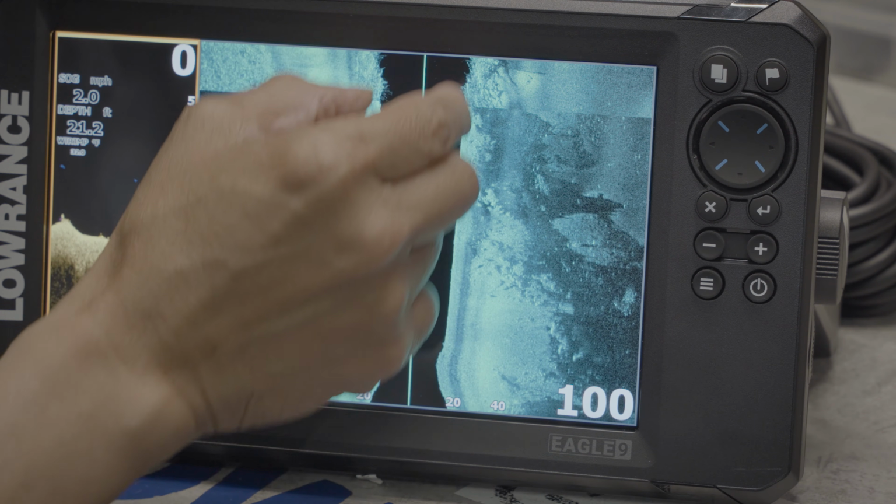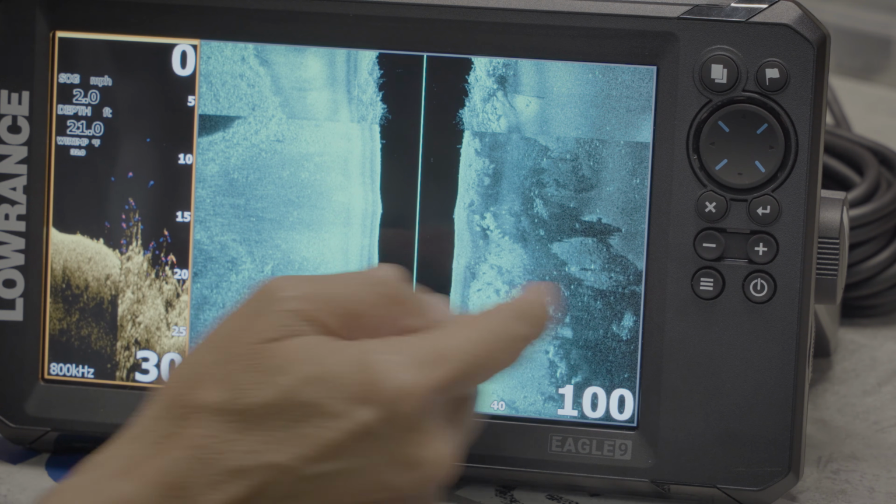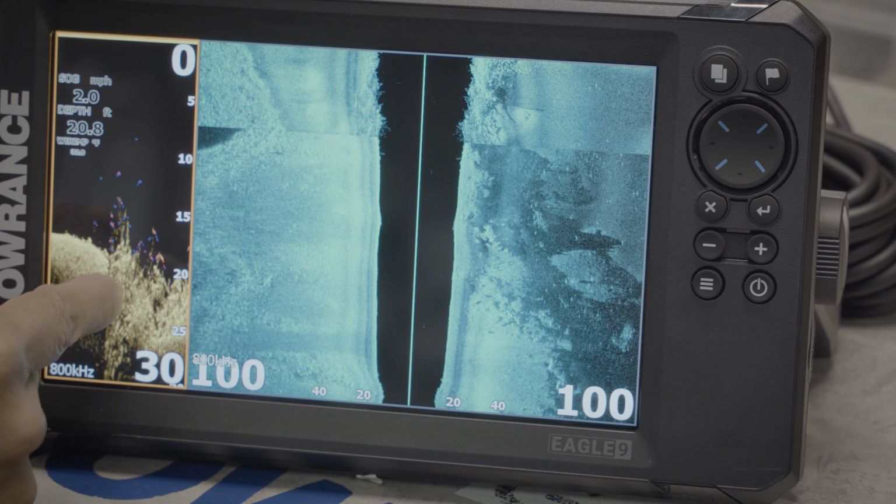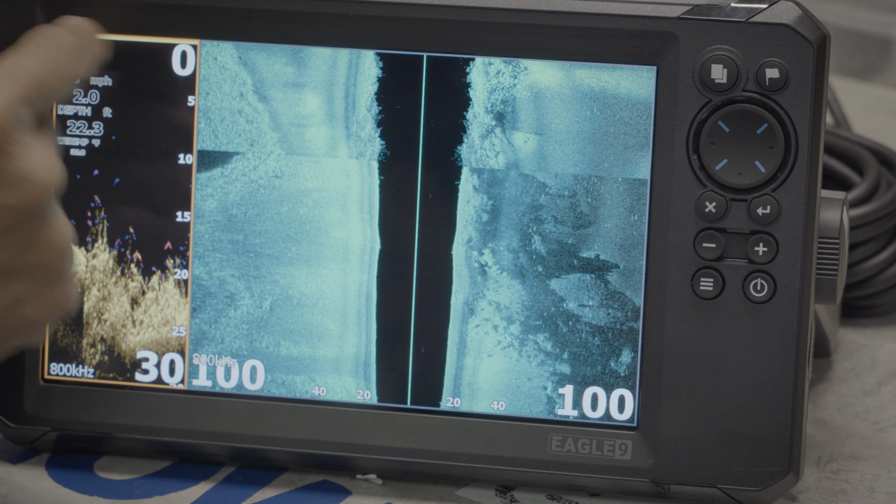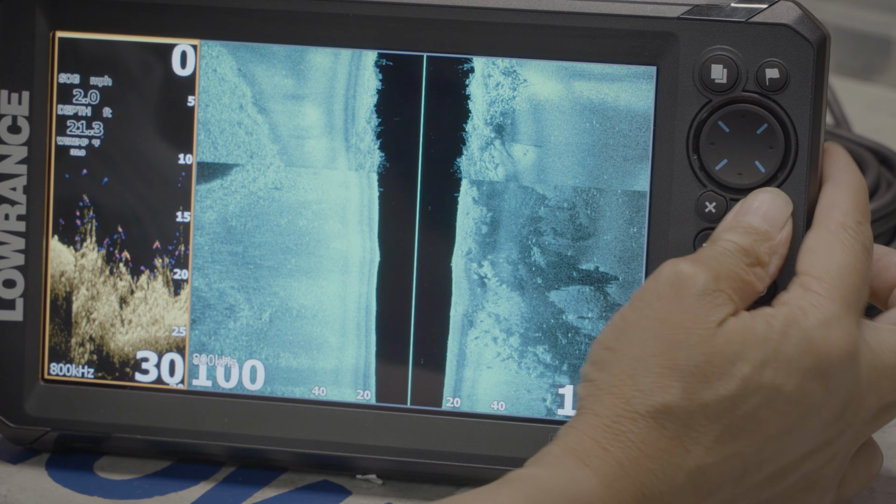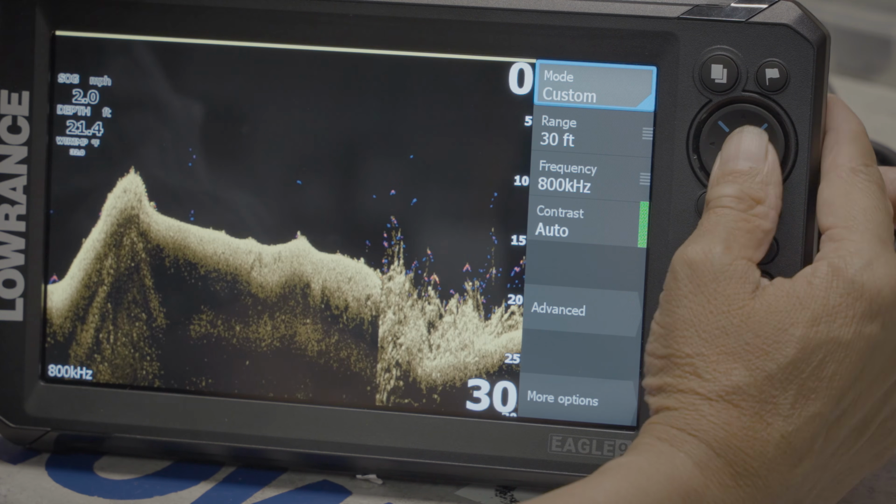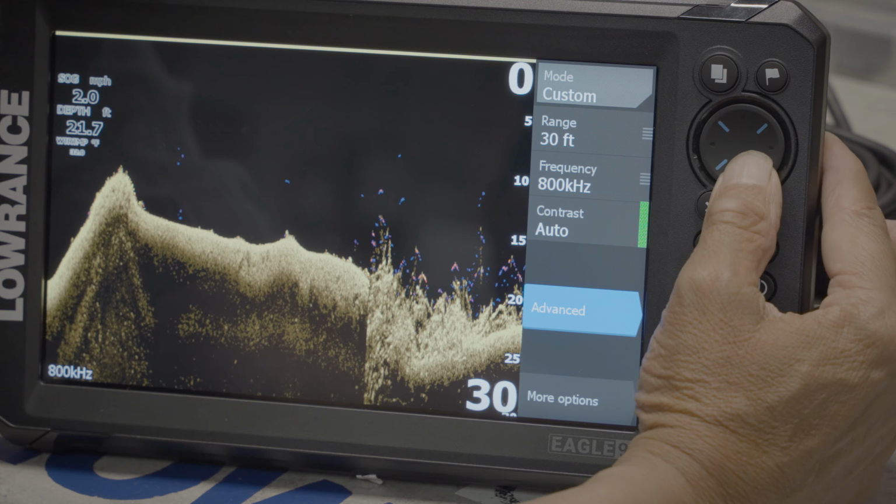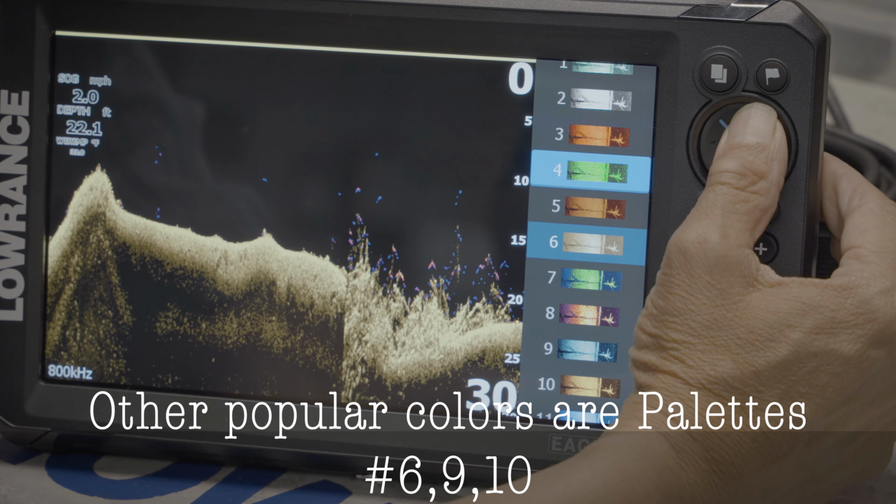We make the side scan way bigger. So the gap from the center of the boat to where it starts reading side scan is called down scan. That's right here. So we take this screen, you see it's in blue, orange square. We press enter. We want color blue. So we go to more options and we do color number 1.